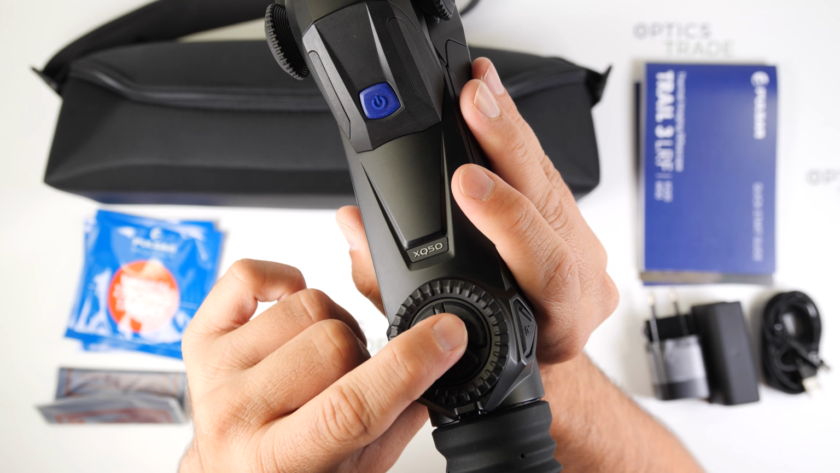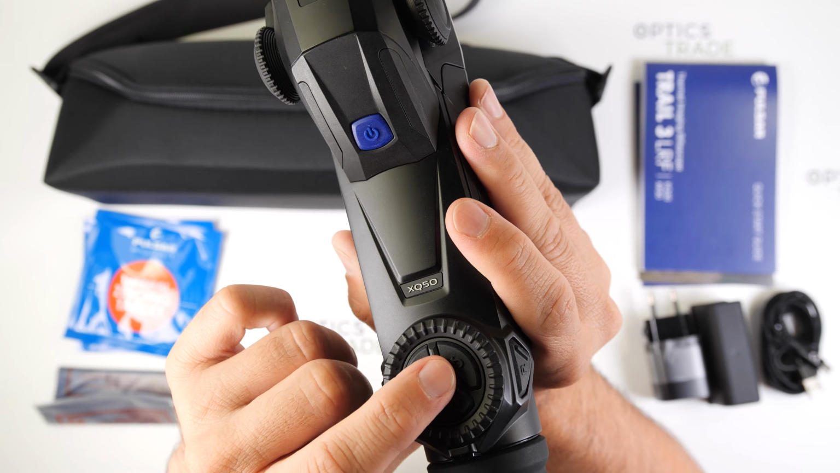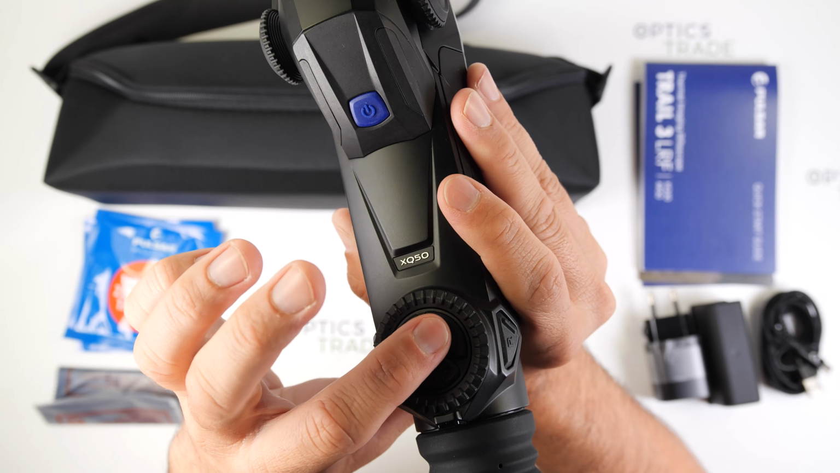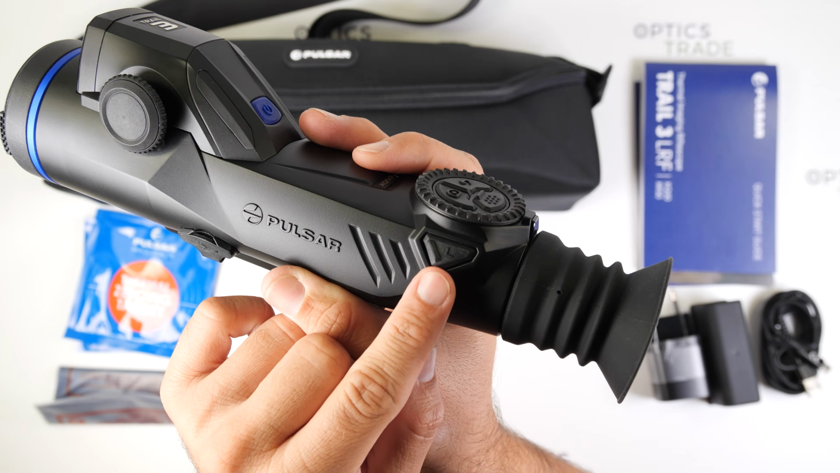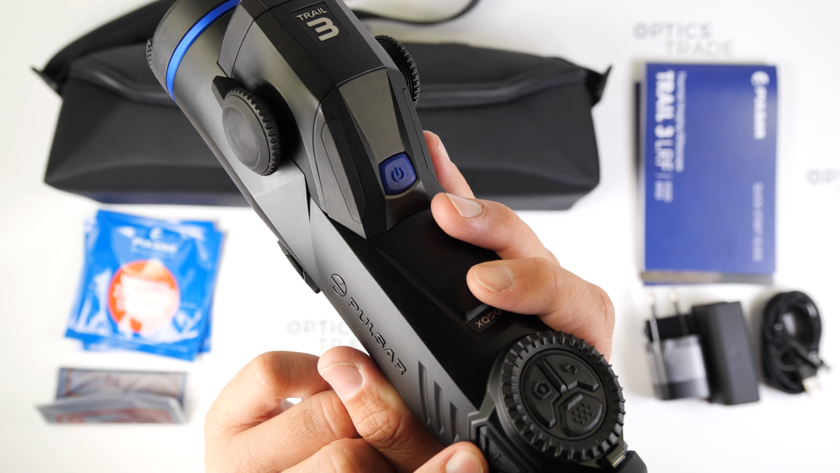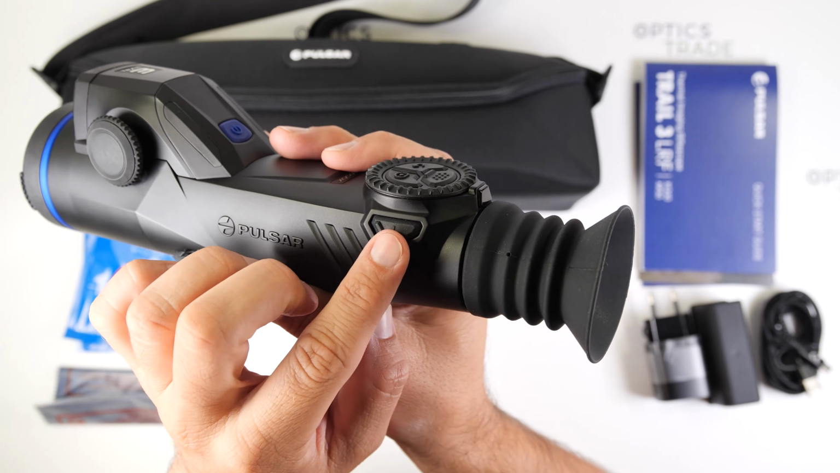On the right side we have the back button or the zoom button. With a short press you digitally increase the magnification, and with the long press you turn on the picture-in-picture mode. Then on the left side, the left button is to switch the amplification modes, and with the longer press you switch the palettes, so the different color palettes.